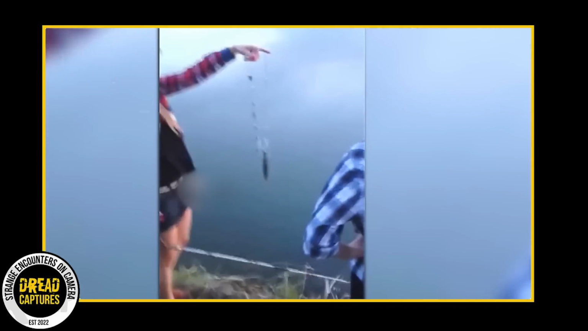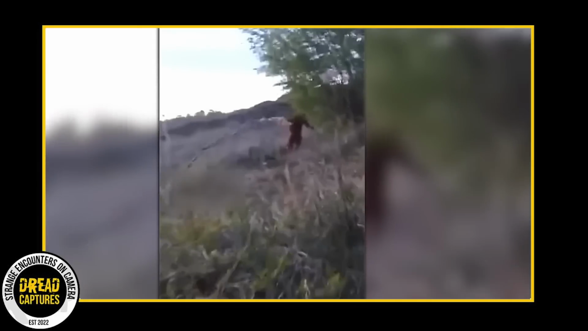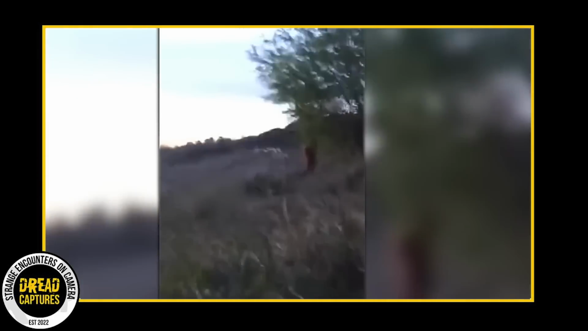As you would expect, they were engaged in the usual fishing activities, baiting their hooks, eager for a catch. Then, unexpectedly, they noticed an odd creature lurking just a few feet away. Direct your attention to the right side of the video, and you'll spot it. Did you see it? The creature has an uncanny resemblance to some kind of primate, yet significantly larger and appears